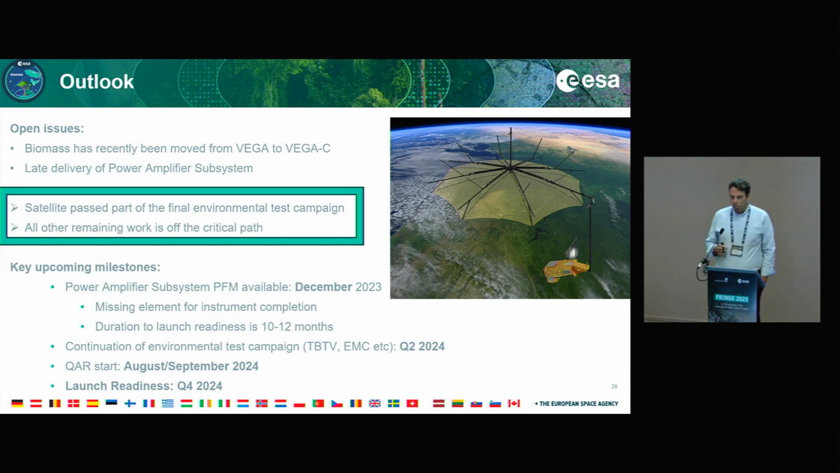The satellite has passed part of the final environmental test campaign, and all other remaining work is off the critical path. So what are the key upcoming milestones for Biomass? The PAS, the power amplifier subsystem, flight model will be available in December. This is really the missing element for the instrument completion and final tests. The duration from delivery of the full instrument until launch readiness is 10 to 12 months. Launch readiness means basically that the next day you will be able to launch.